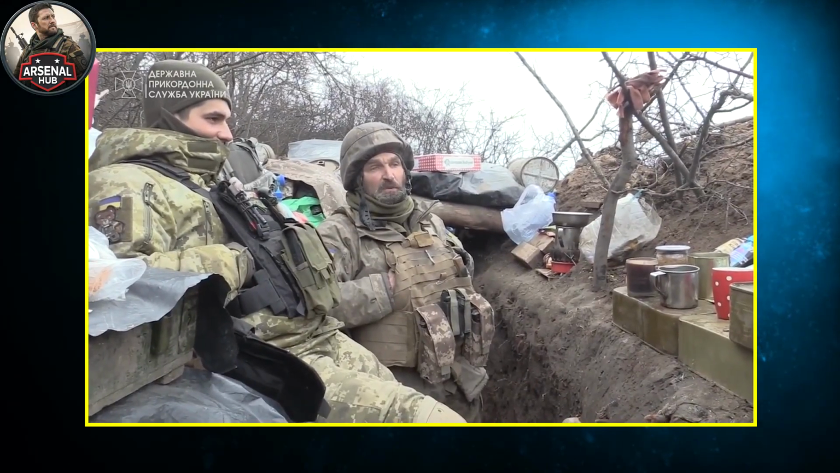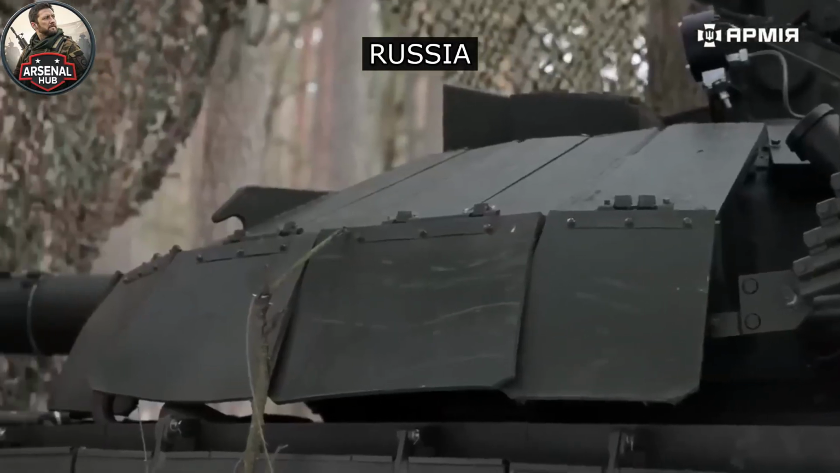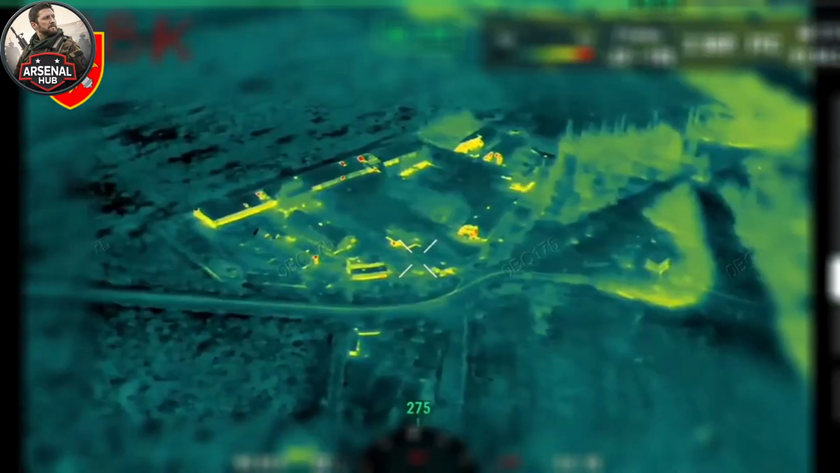Ukraine watches every road. Ukraine prepares every corridor. Ukraine destroys what Russia sends forward in the dark. And the front that Russia's reinforcements were traveling toward holds.